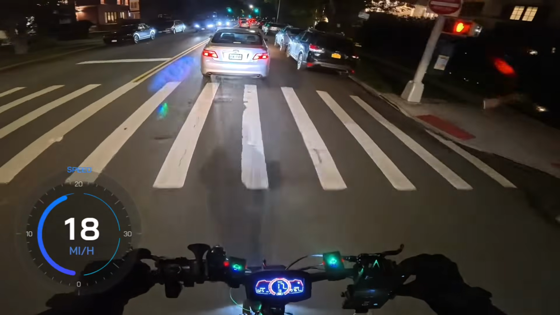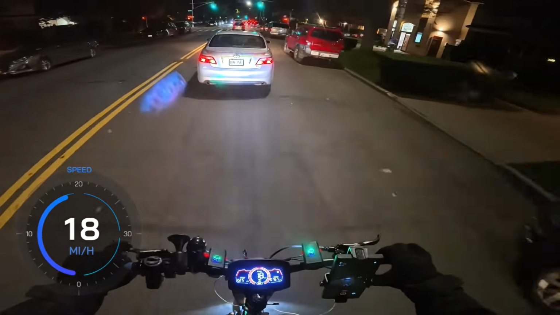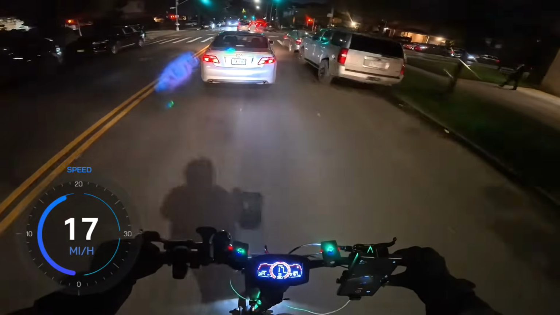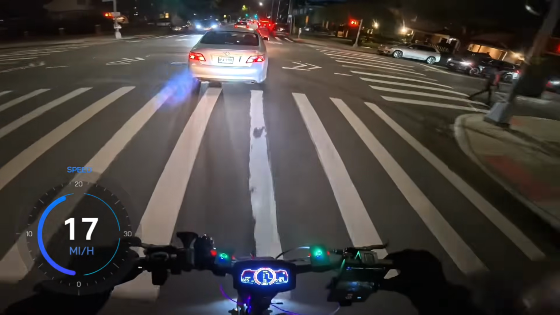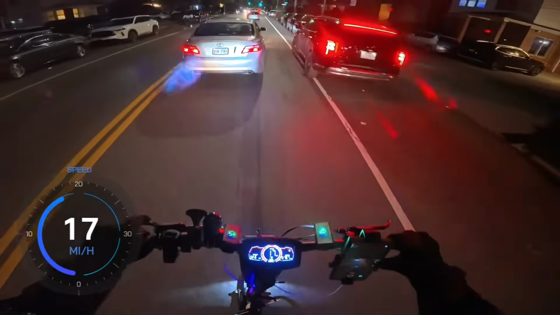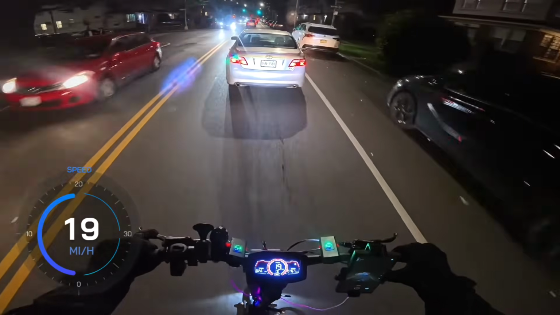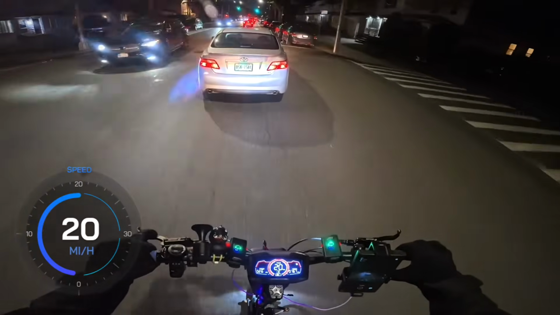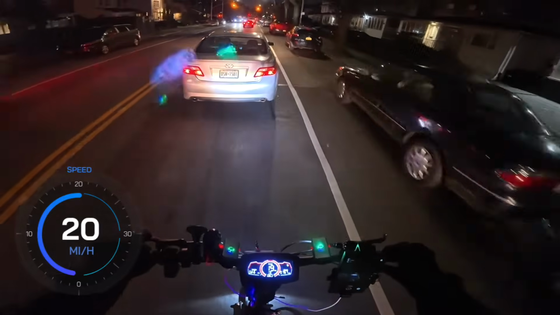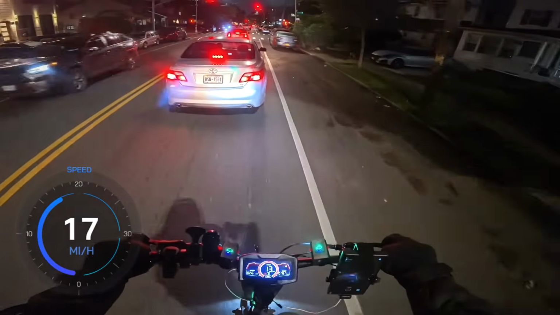I got the tail light on my helmet to blink red to be more visible. Last night the area that I was riding in didn't have that many cars, so it wasn't really necessary. But now, you know what I'm saying, this area is filled with cars and traffic and stuff. So it'd be better to have this instead of not.